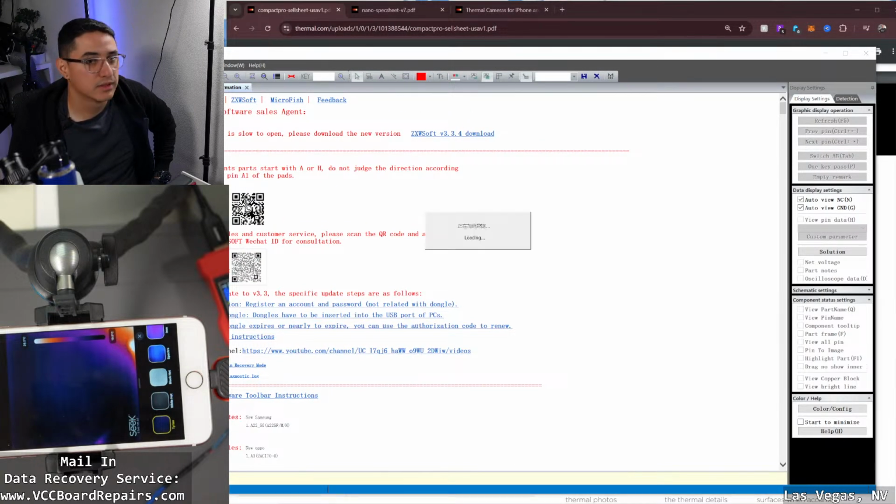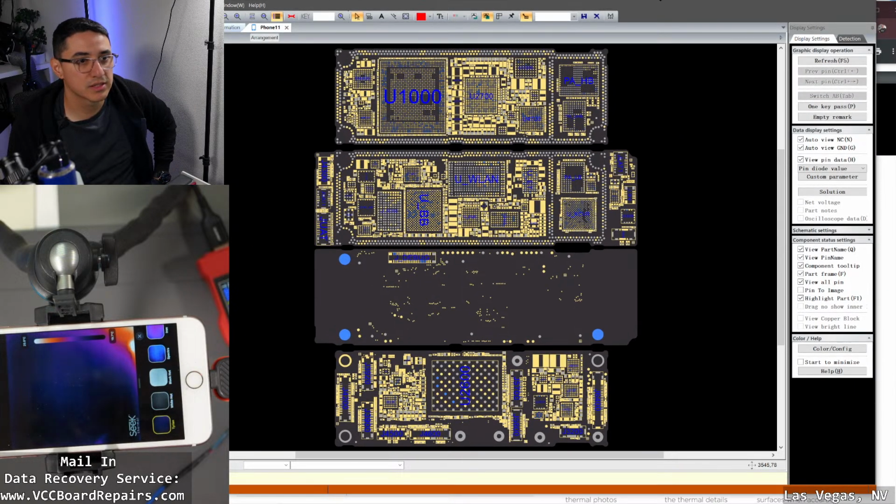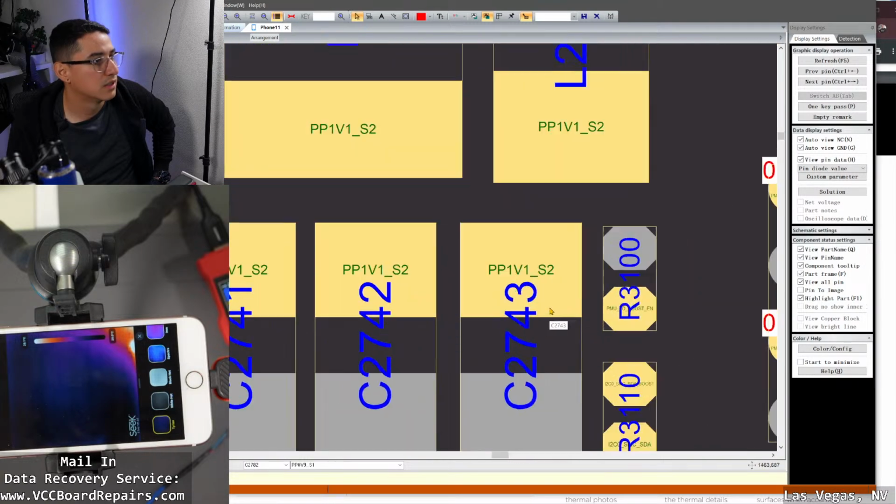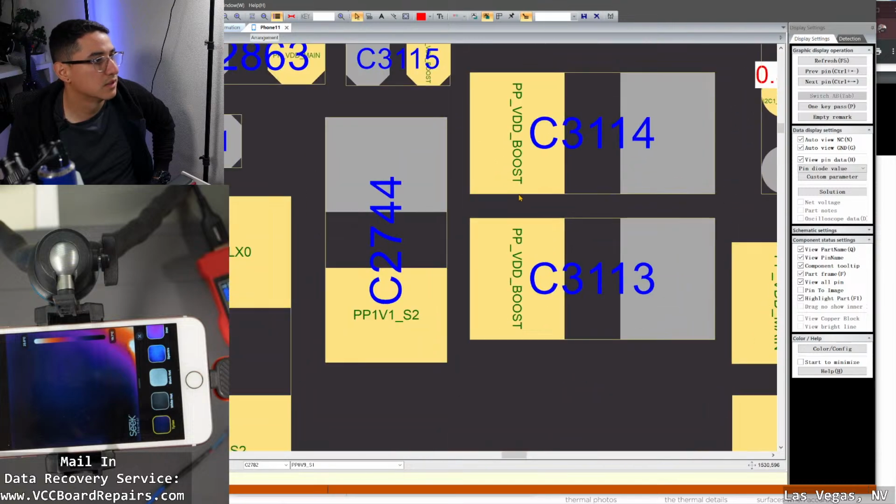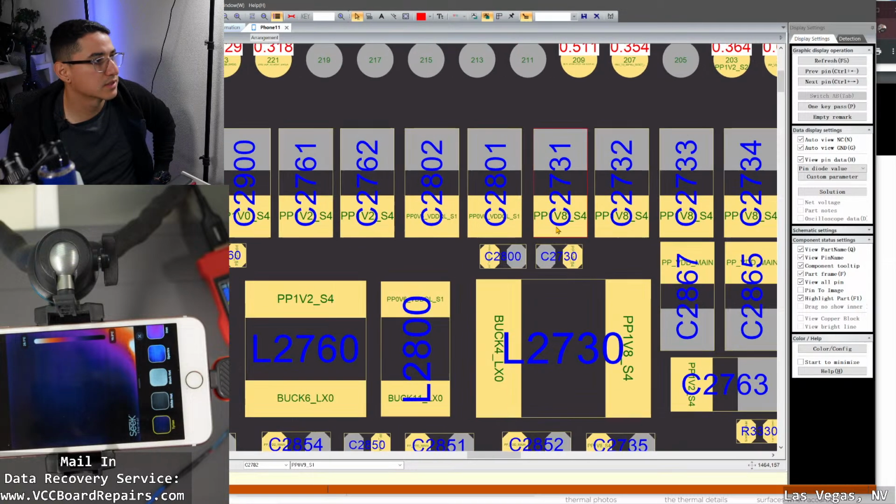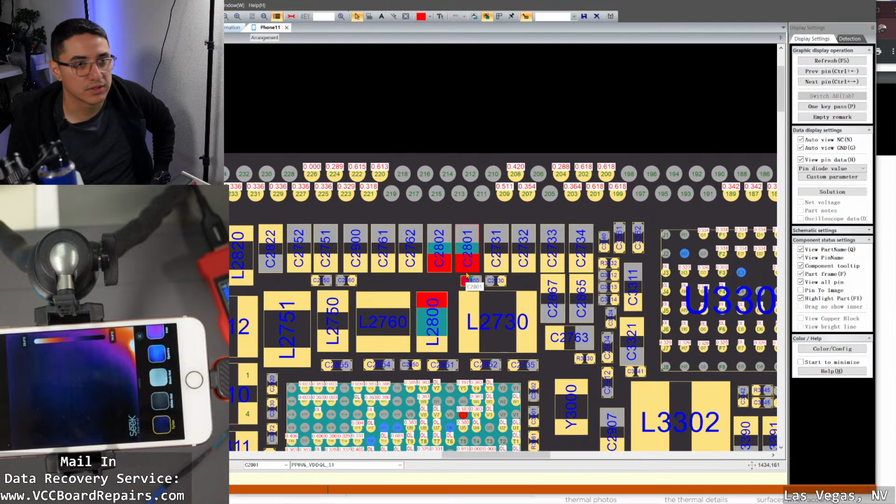All right, iPhone 11. So ZXW is a board view software. It allows you to see what lines are what. Previously, I shorted one of these. I think it was this one. Let's try some lower voltage line. 1V8, 0V6. Let's try that one.